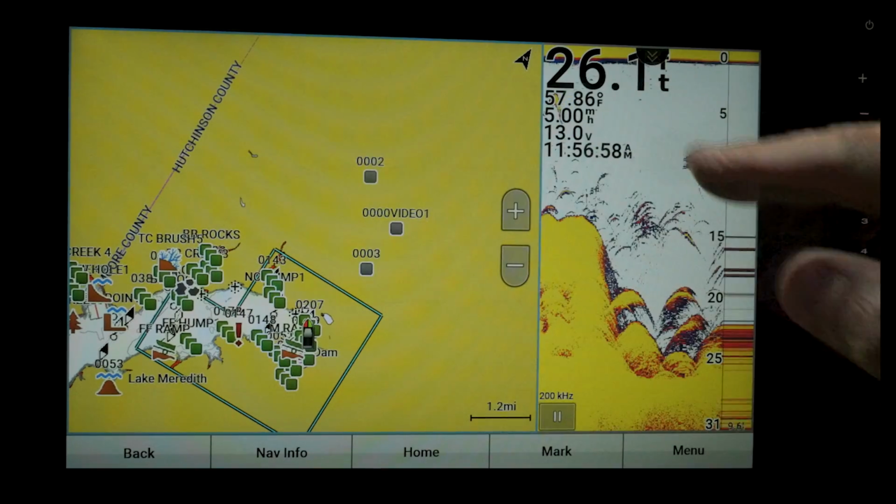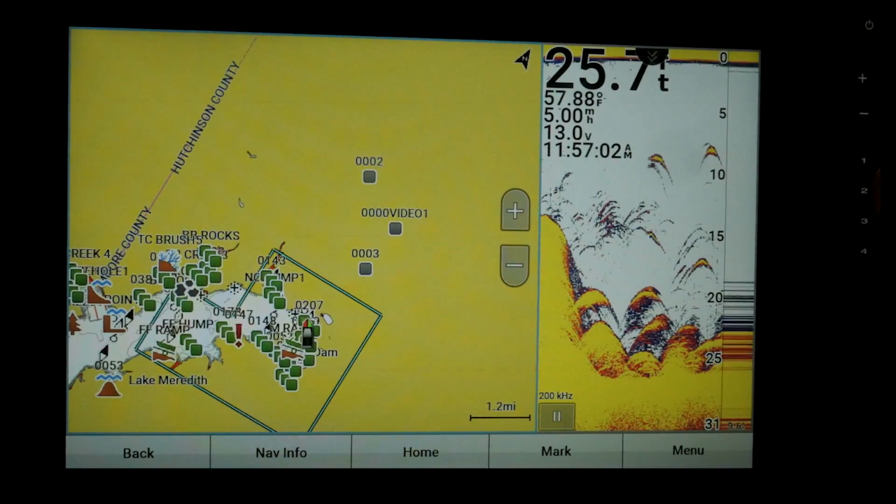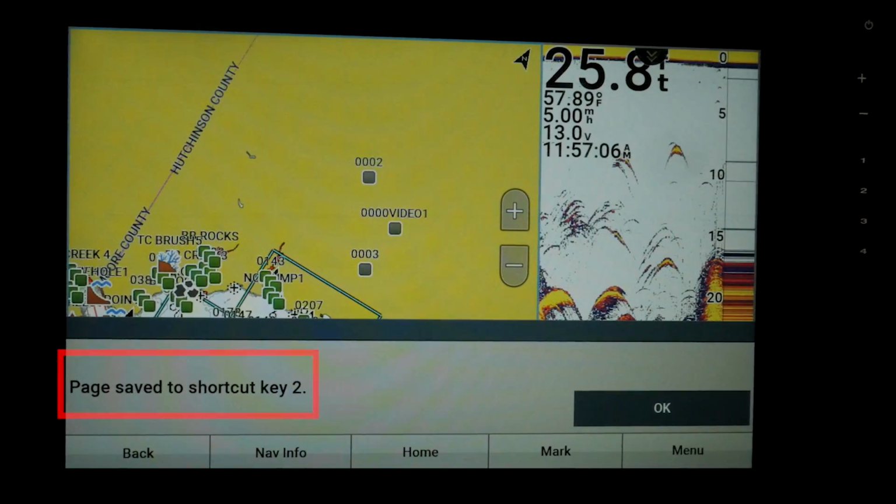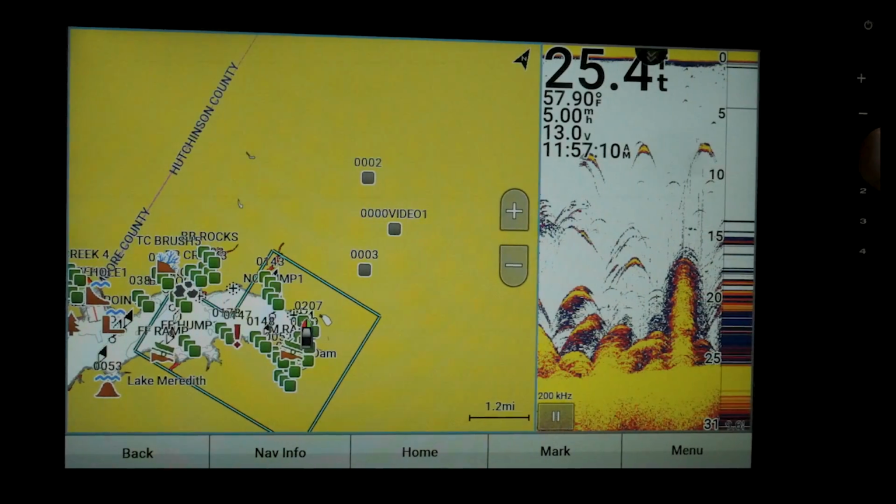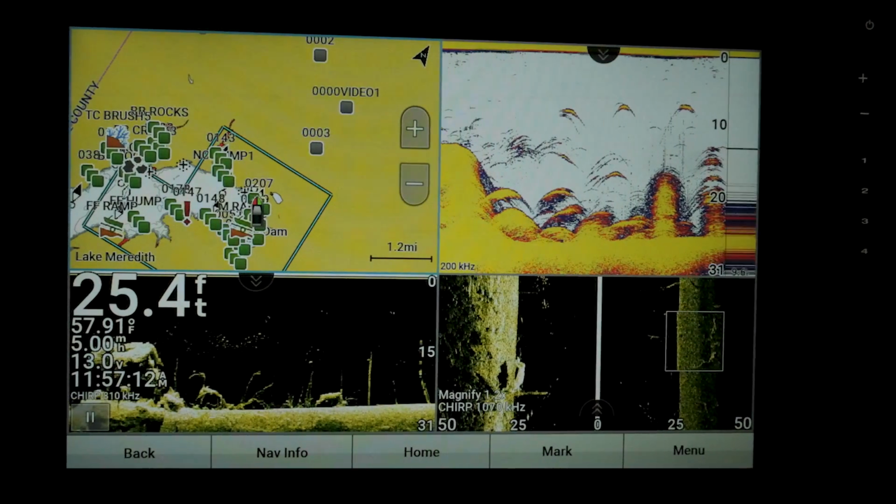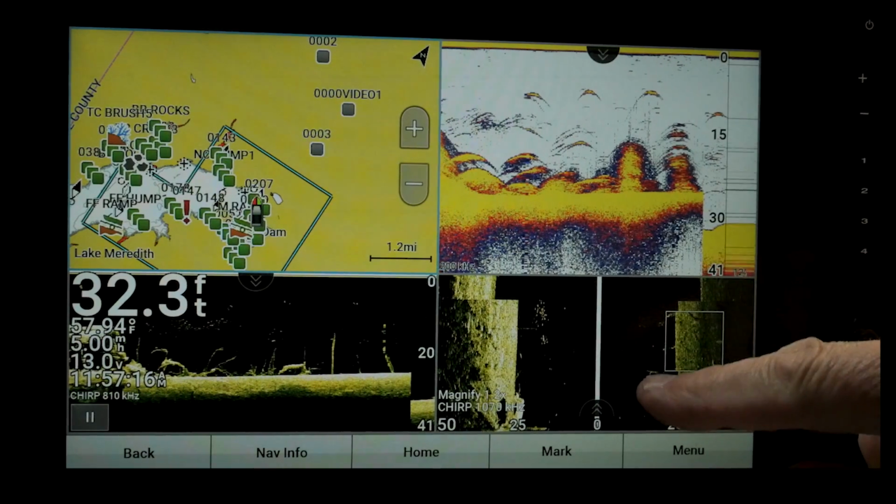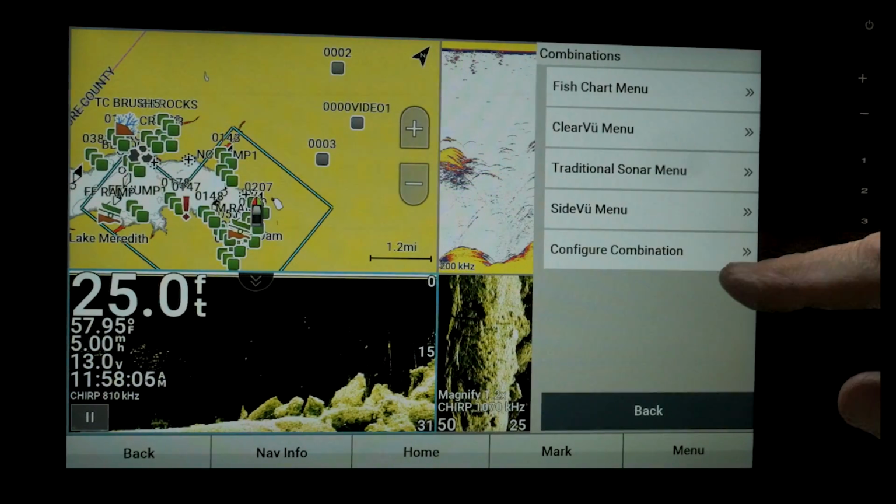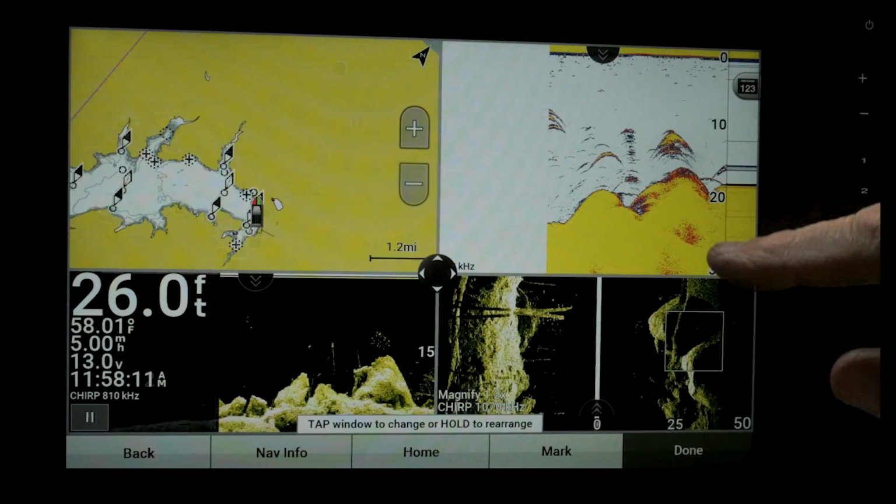If you want to swap those around, let me go back to combo number, well, let's go ahead and mark this number 2. I'll press the number 2. And now that's saved. Let's go back to number 1, because there was something I didn't like. I always like having my clear view and my traditional on top and bottom of each other. So we'll go ahead and go to our menu, configure combination, and edit combination.